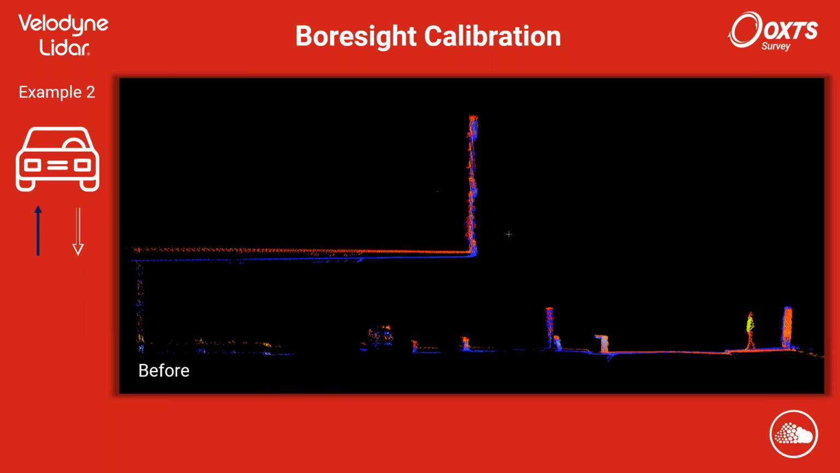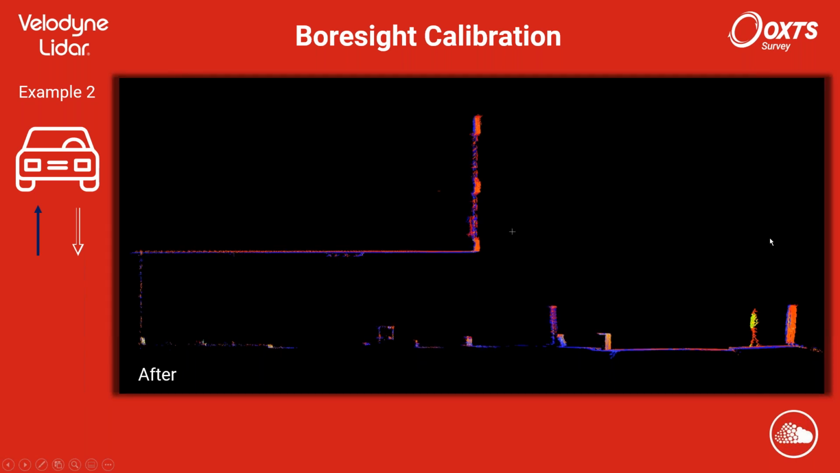You can see very clearly on the left here with this building, the error between the two perspectives is proportional to the range. So the further away you get from the road where we've surveyed from, you get a bigger discrepancy between the two perspectives. But after applying the bore sight calibration, both perspectives align.